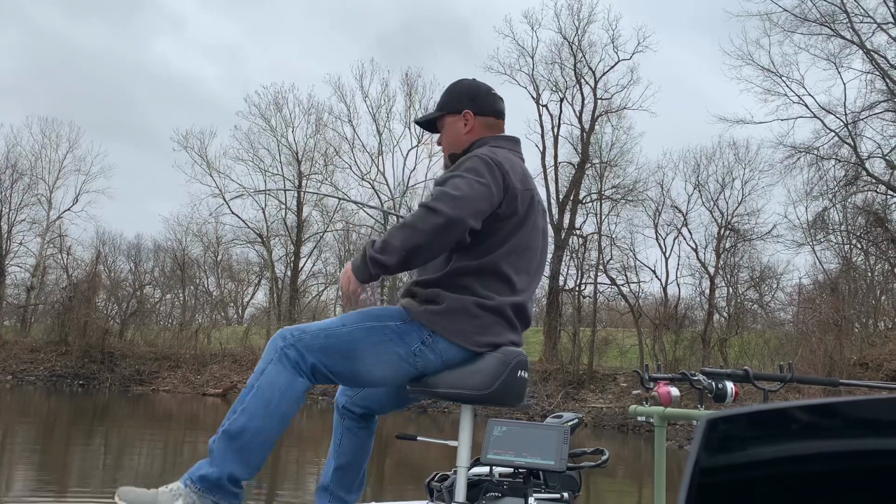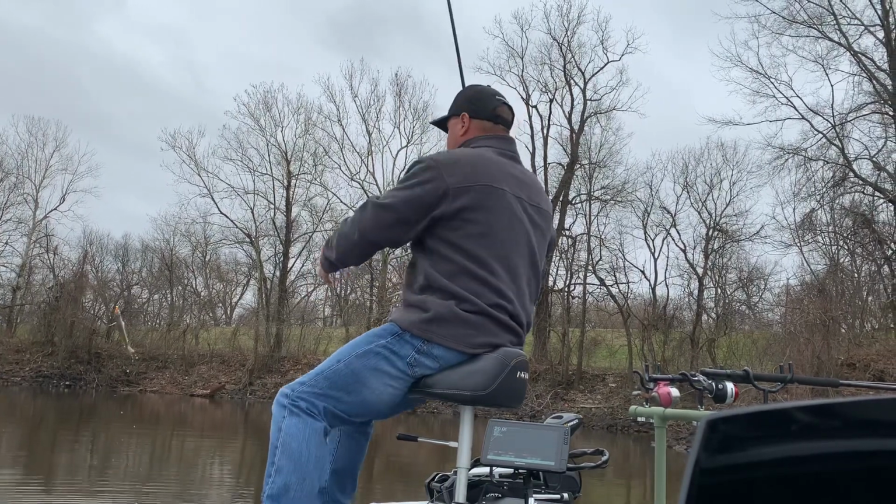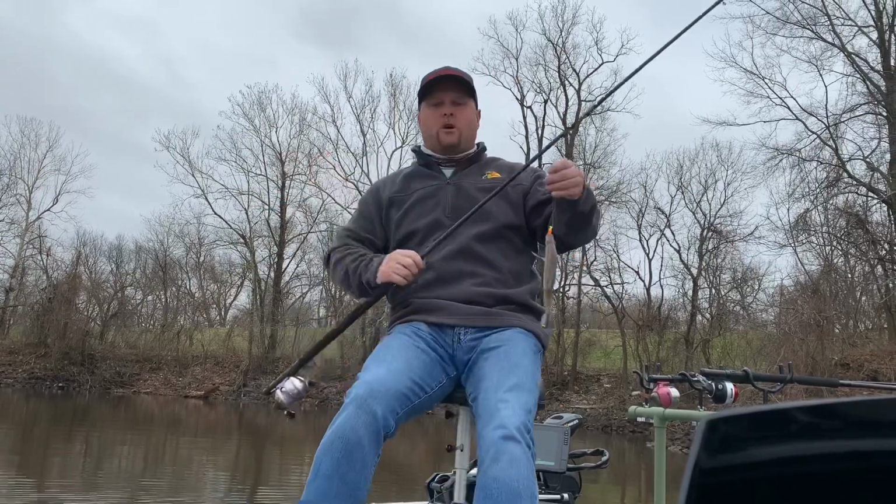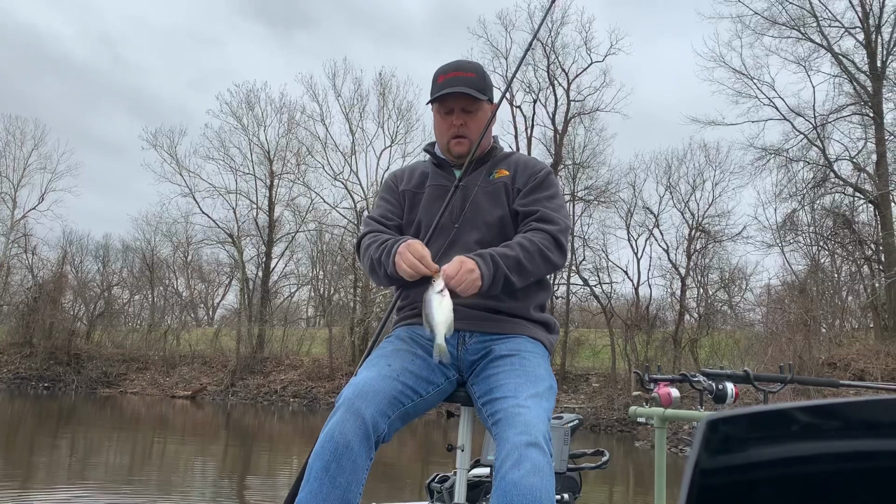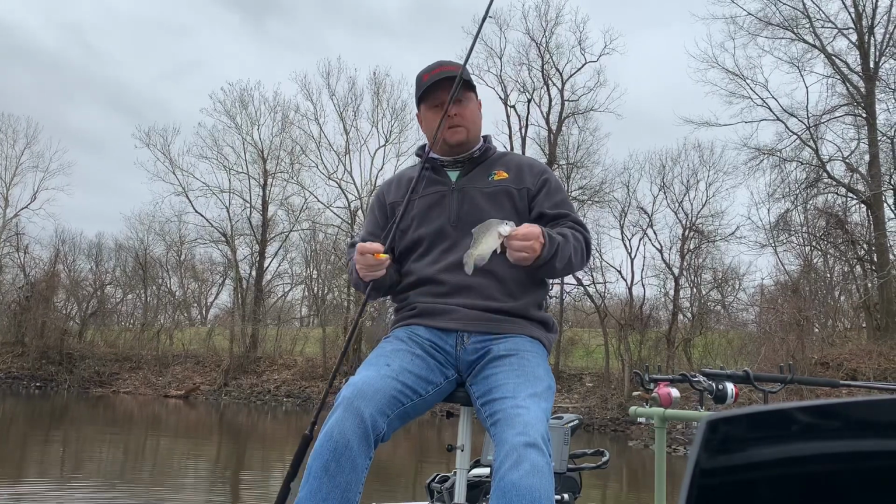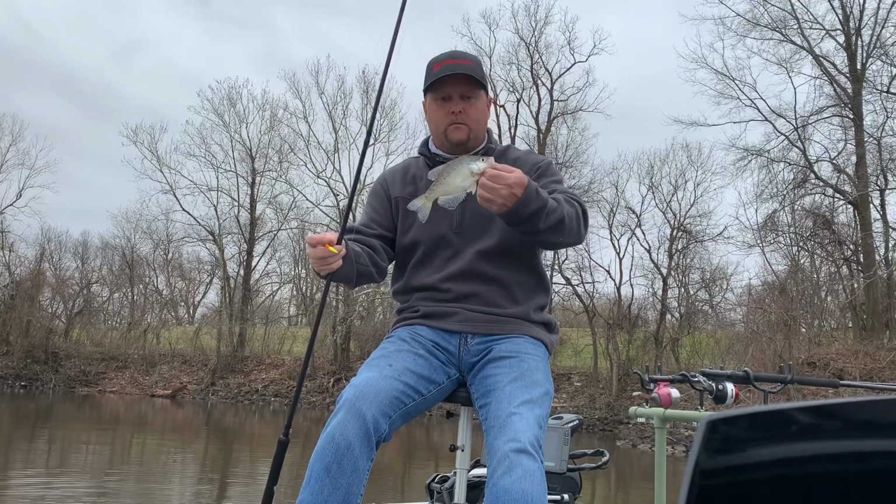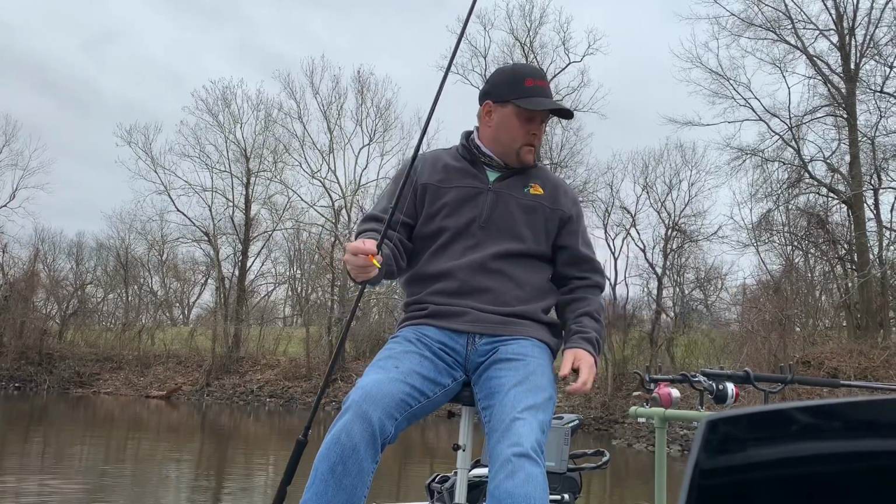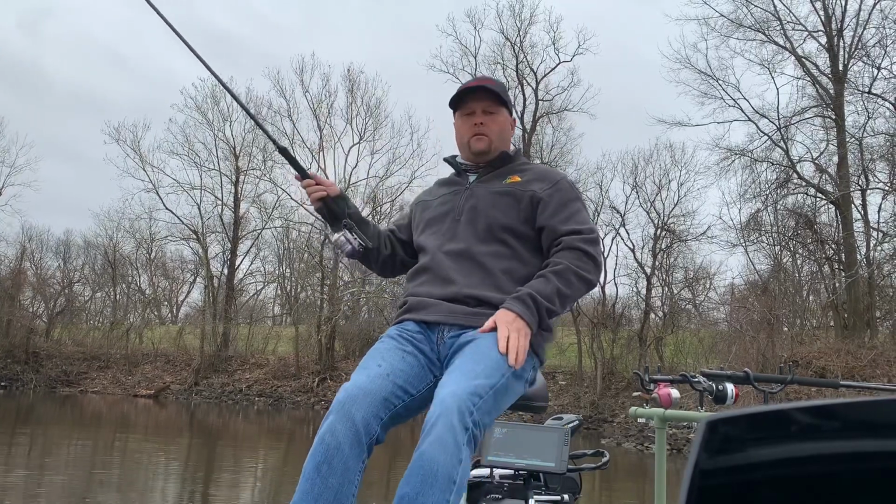Oh, all right, that's the second one of the day right there. We're doing a little live scope fishing, and they're biting. Seems to be biting. You see them, you can catch them. We're gonna give that one back and let him grow. I know he'll make a mouthful, but one of these days he'll grow up to be bad.